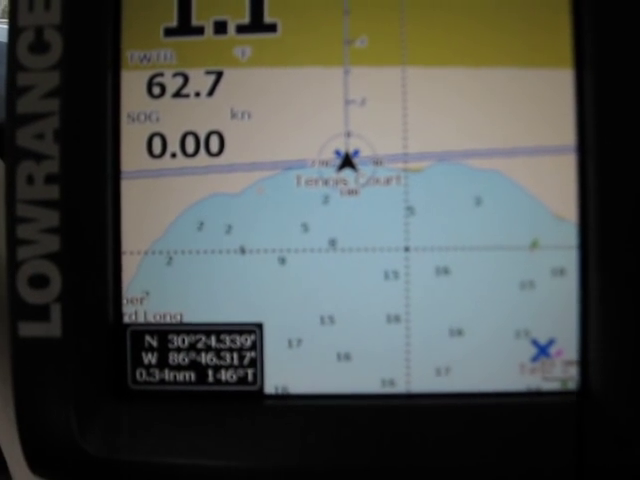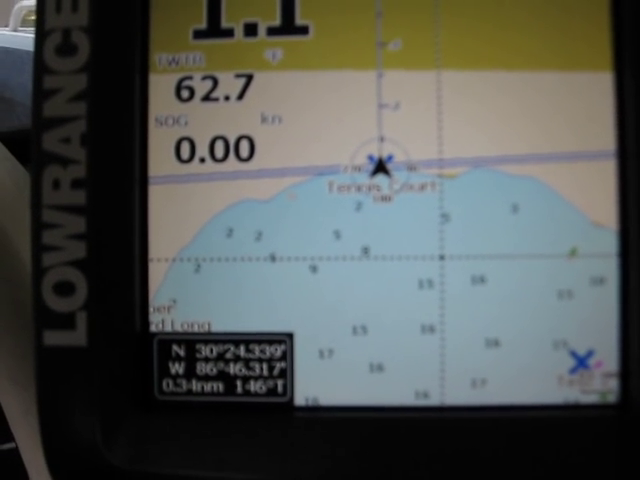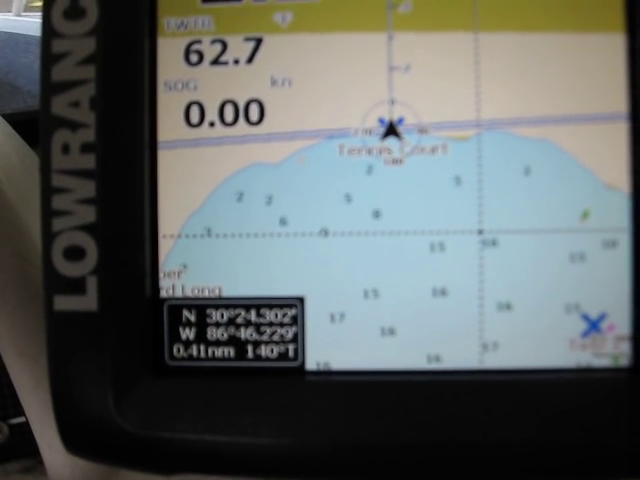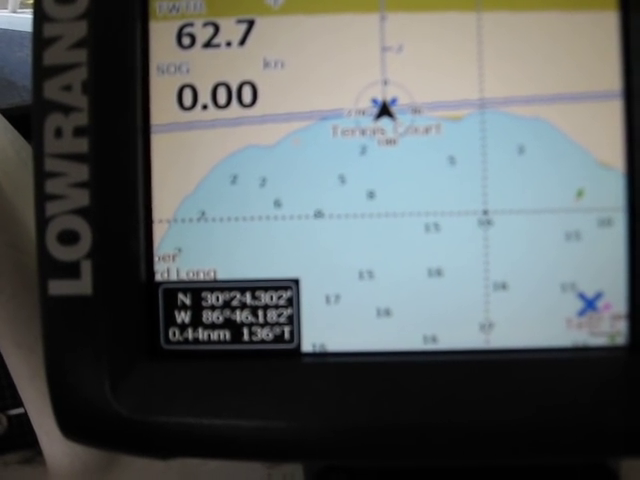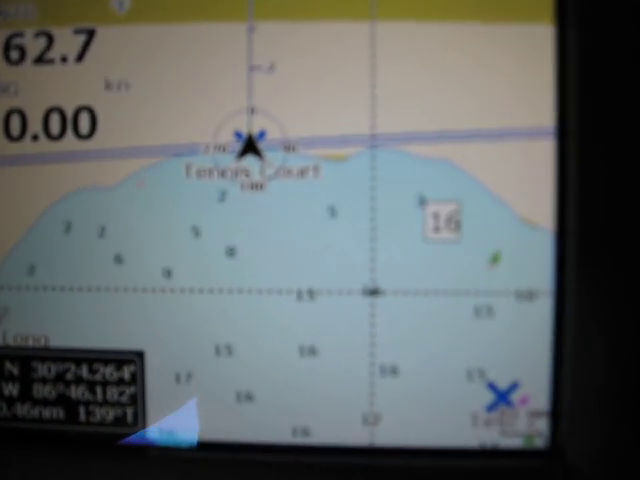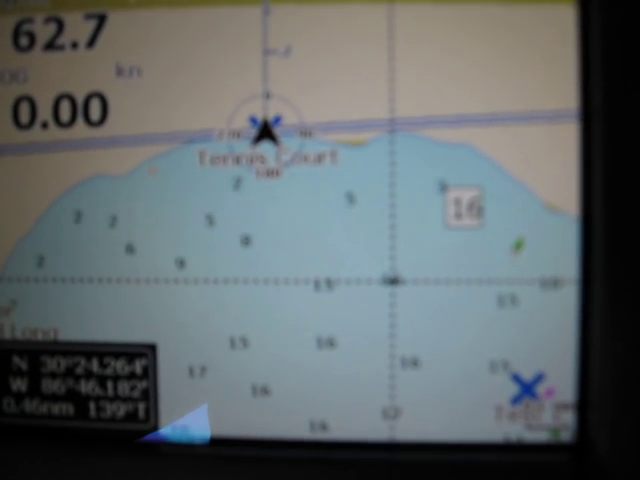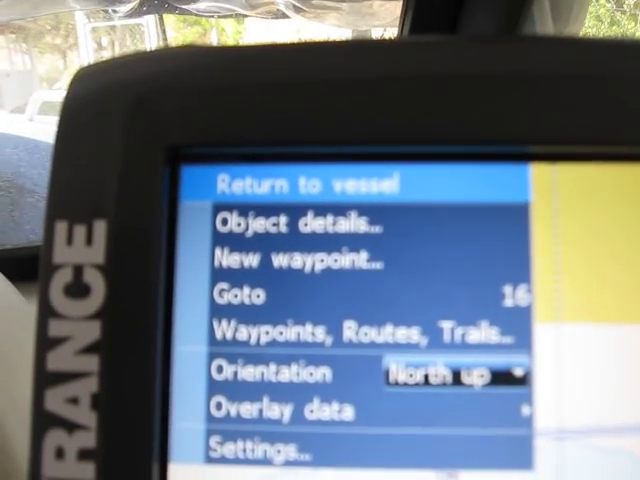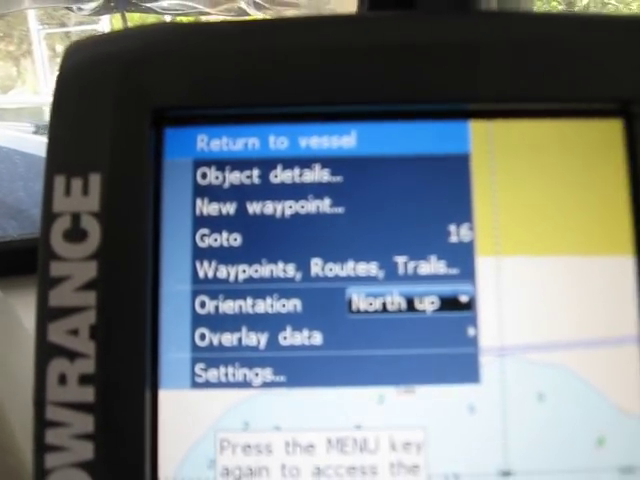I want to create a menu where my toggle is. I brought it over. In fact, let's go over to, let's say, where the 16-foot mark is there. That's a fishing spot, I assume. If you can see the toggle there, now I'm going to punch menu, and it comes up there, and it says return to vessel, object, waypoint.